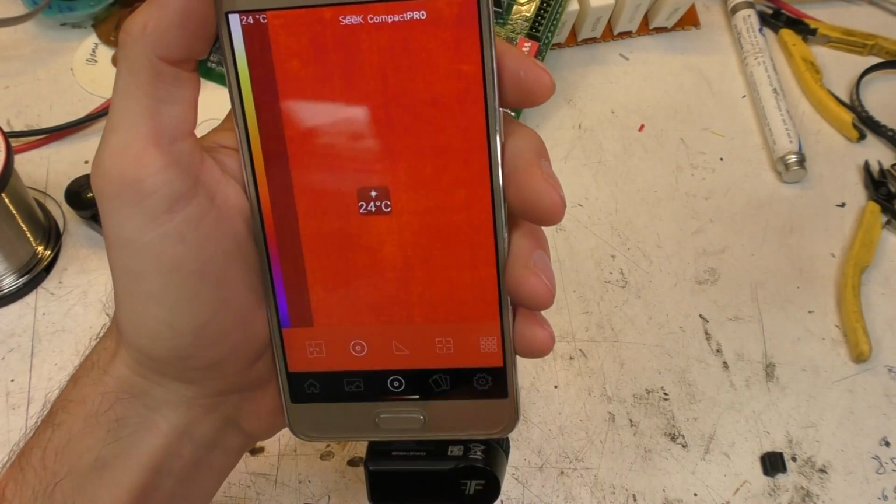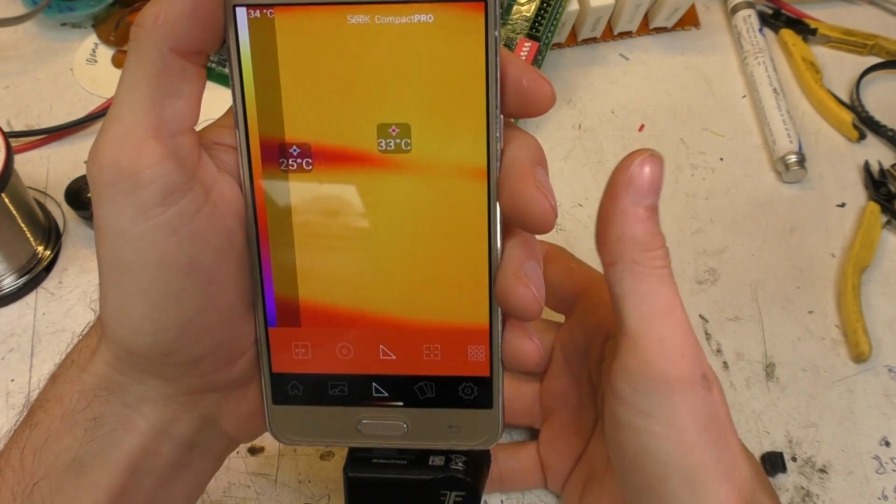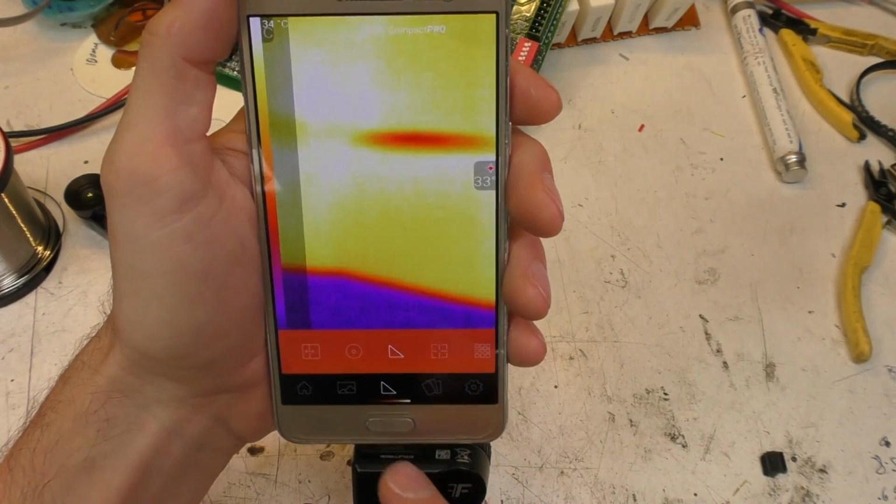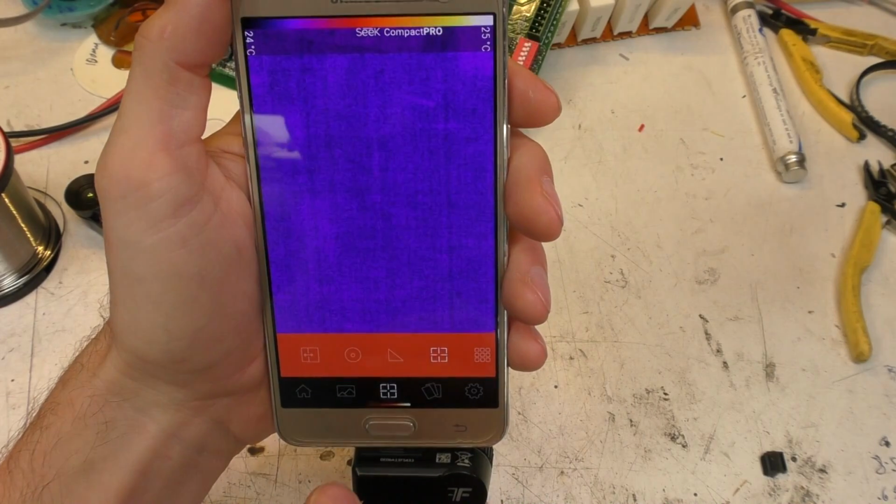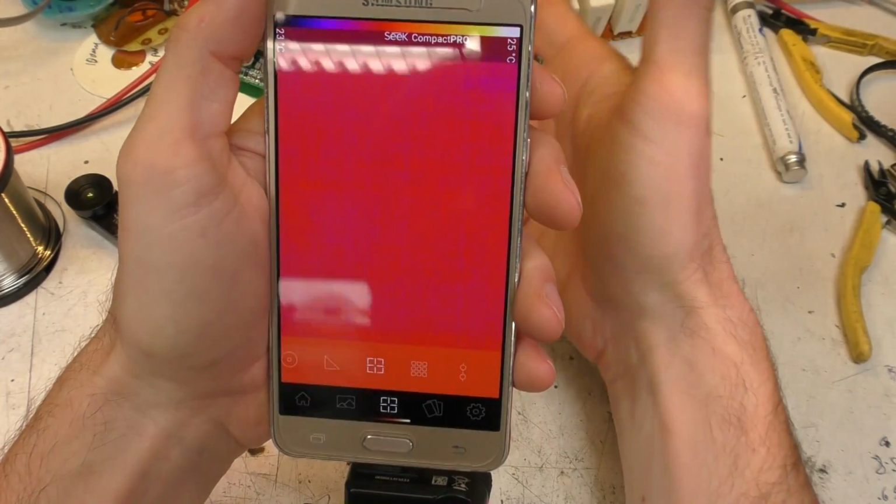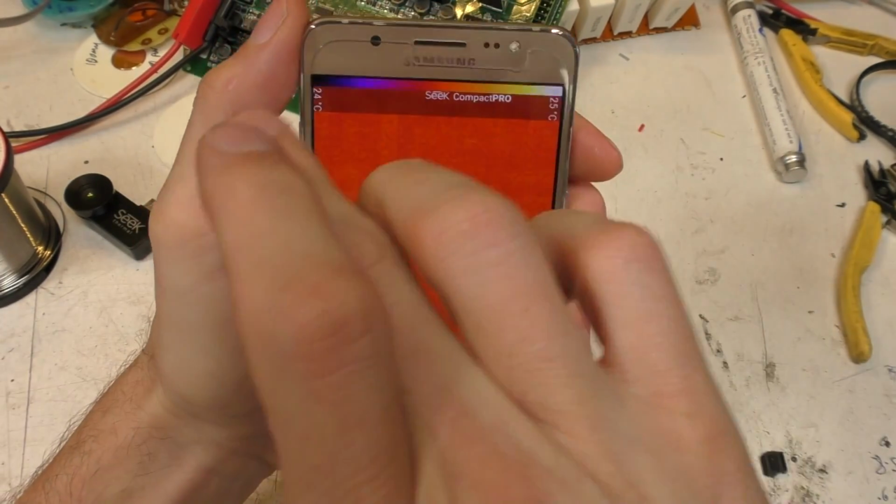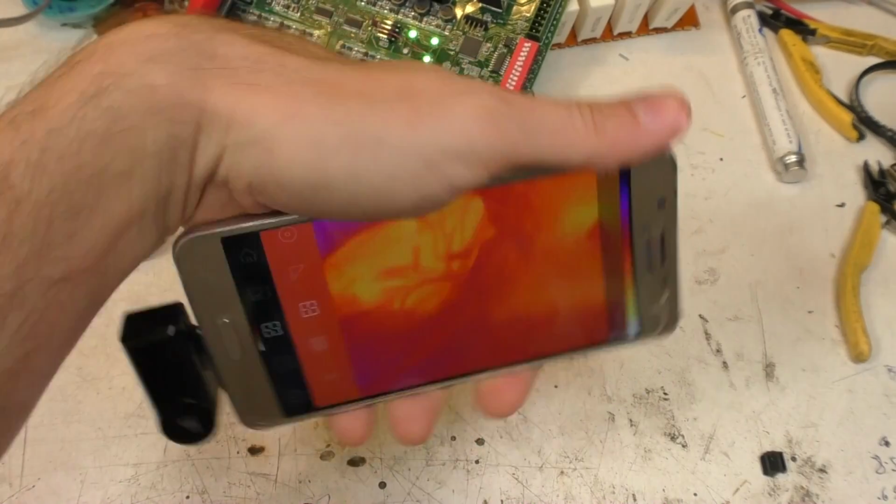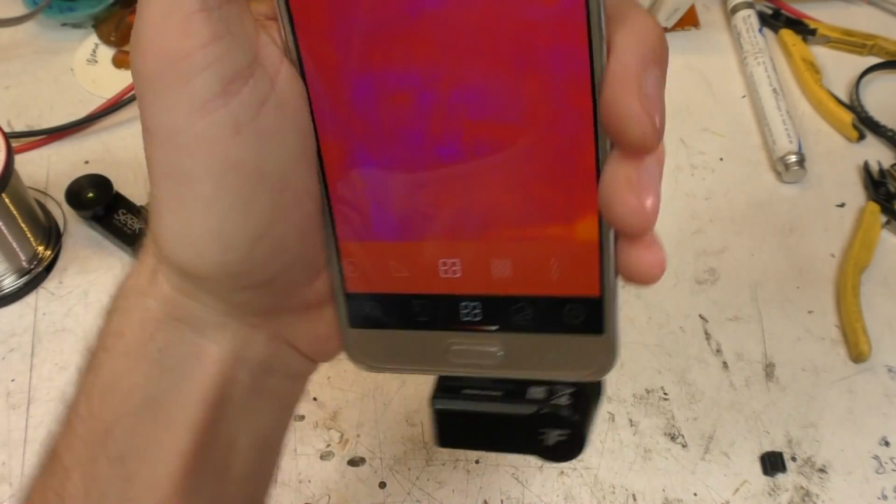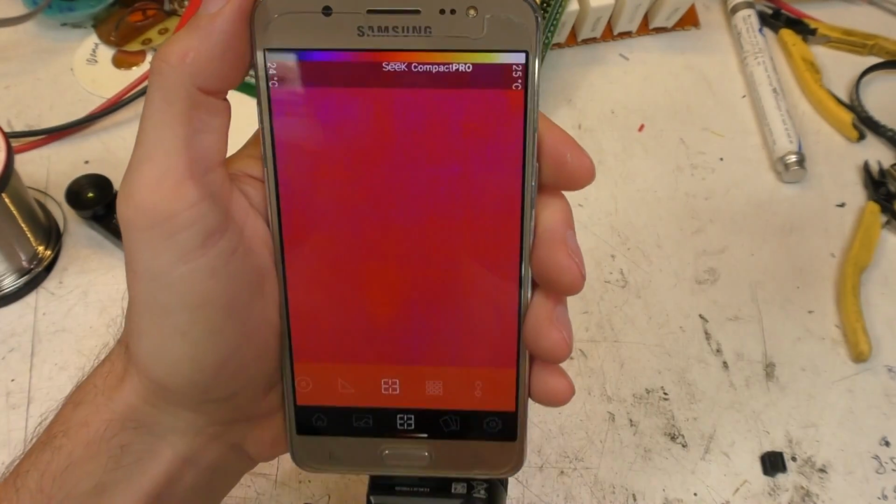So this is the fixed spot temperature mode, which just shows you the temperature at the center. There's a high-low mode that just shows you the hottest and coldest parts of the image. And this is what they call the default mode, which just shows you an image. For some reason I'm getting a temperature bar across here. I'm sure at one point it was up the side. I think it might be getting a bit confused with the screen orientation stuff, but I've also seen some issues with some text overwriting with this stuff over the top.